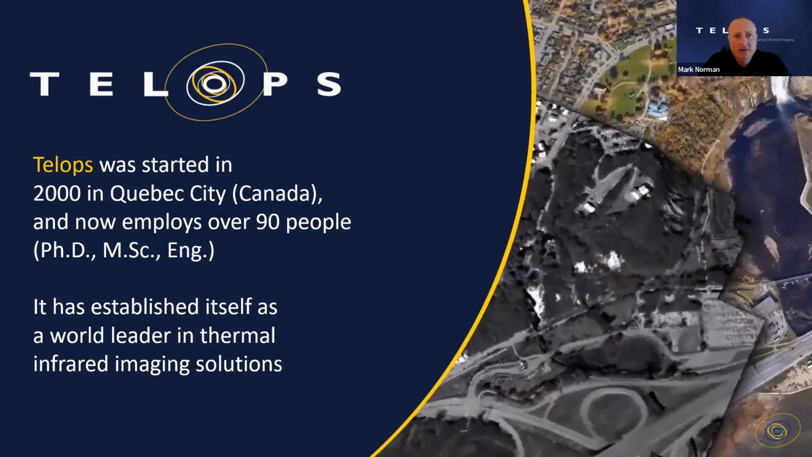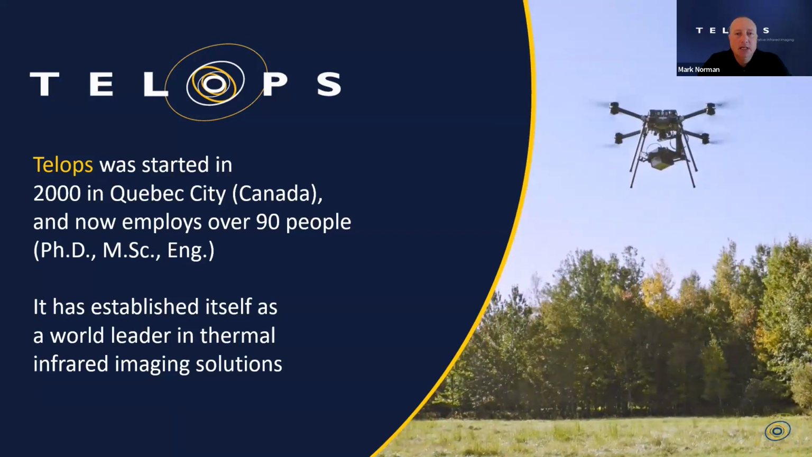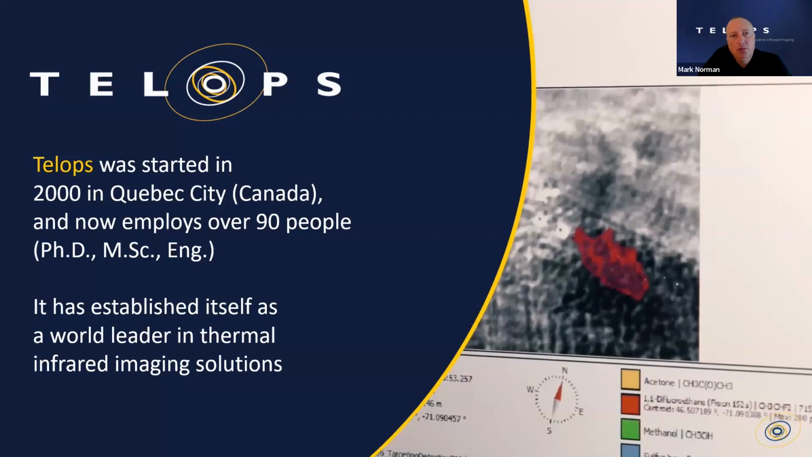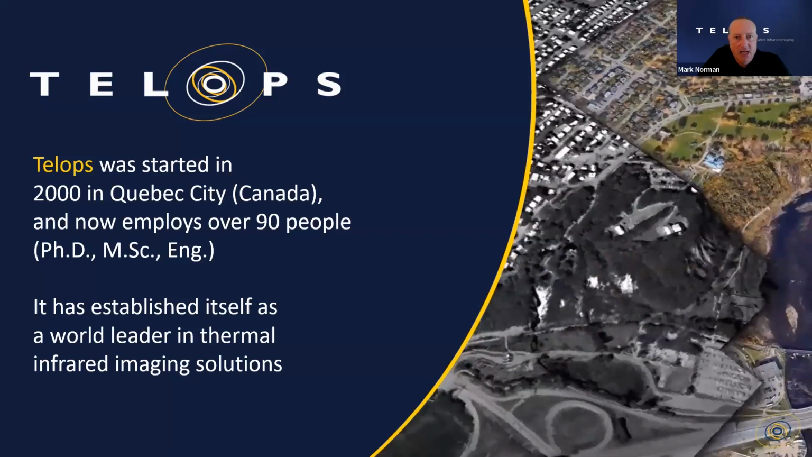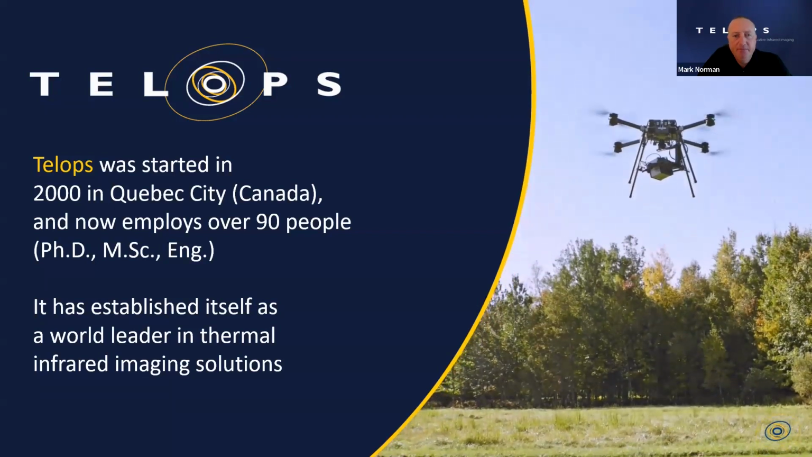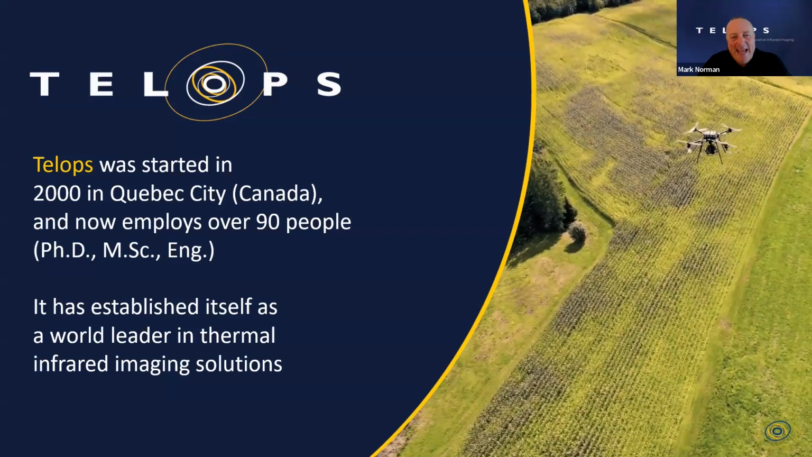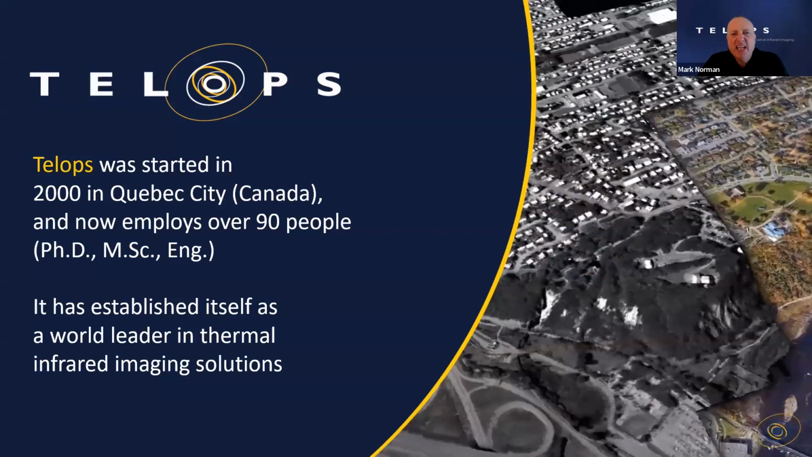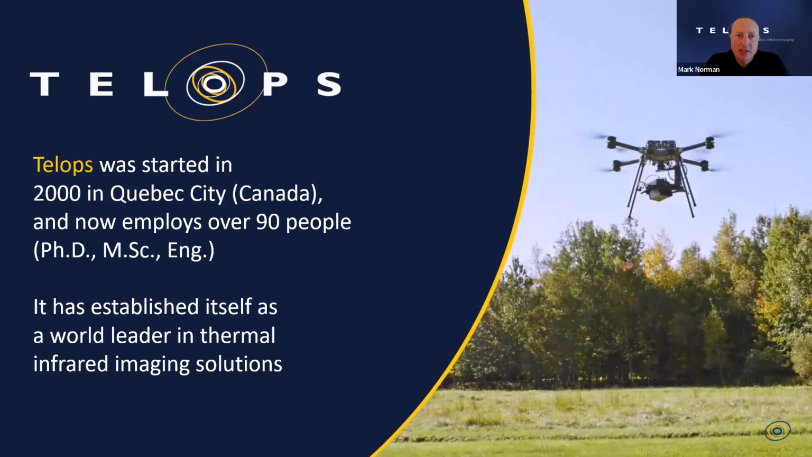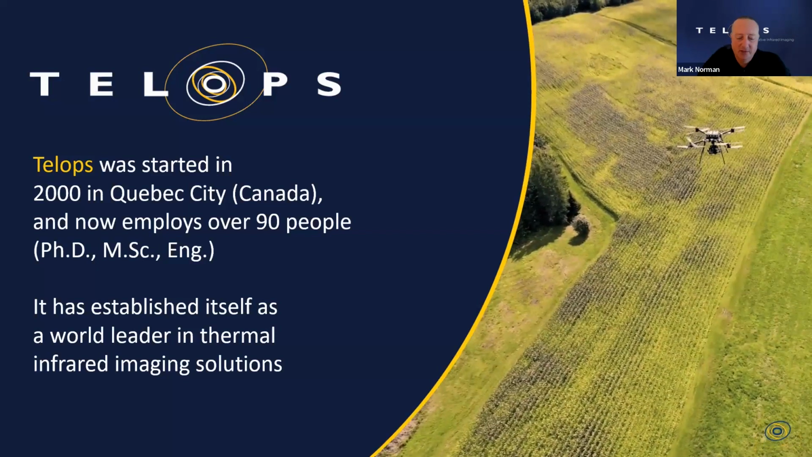And over the years, Telops has established itself as a leader in infrared imaging solutions. And really, in the next slide, when I show you an overview of the product line, I think you'll appreciate that our mission as a company is to provide high performance systems for very demanding applications that require high speed acquisition, high dynamic range conditions, and in the case of the hyperspectral cameras, high spectral resolution.